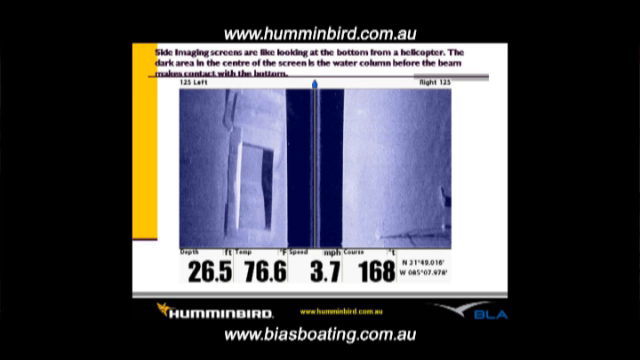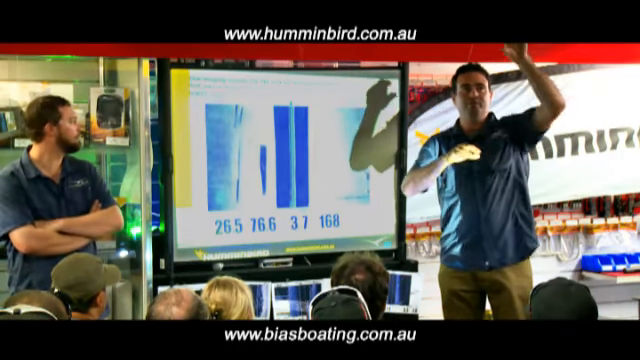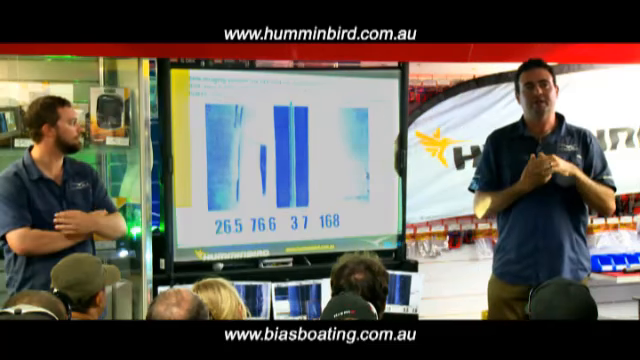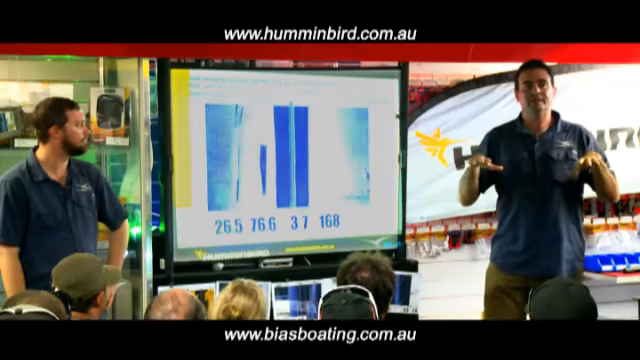So with our traditional sonar and down imaging, we're looking side on. So it's a bit like standing on the bottom of the river, if you like. You wouldn't want to do it up here, but what you're looking at is a side-on profile of the bottom, any structure coming up off the bottom, and the surface and any fish that may be on the bottom. So with traditional sonar down imaging, it's side-on profile. With side imaging, we're looking down from above.